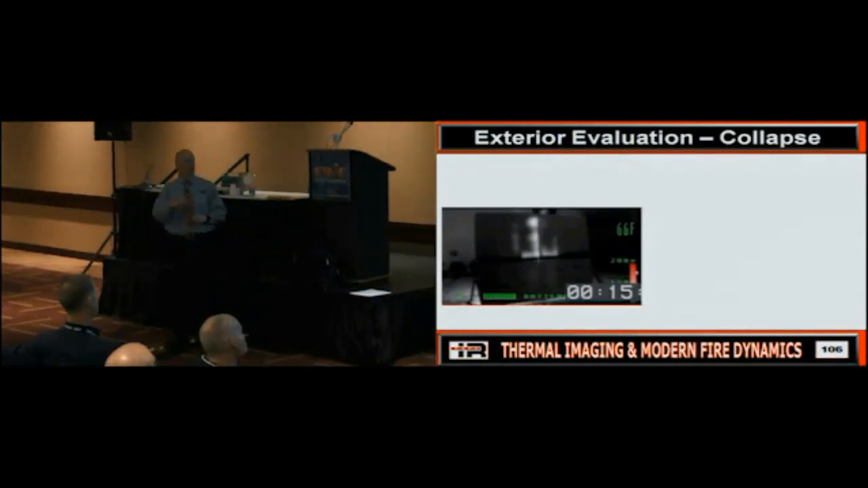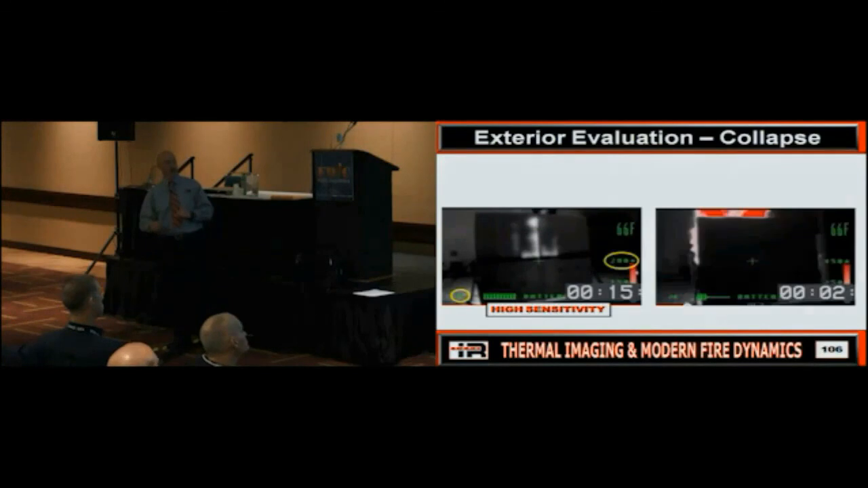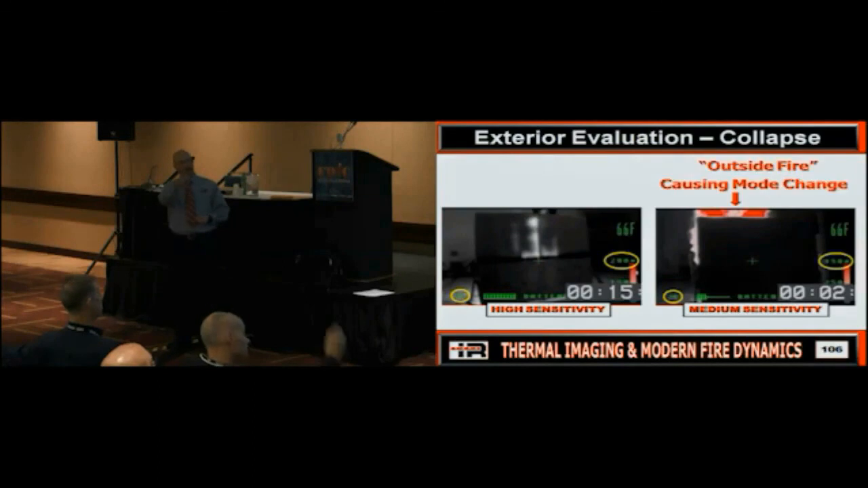This is what I'm seeing initially. What mode am I in? High sensitivity mode. But then what happens is I shift to medium sensitivity. What just happened to all this heat signature? It's gone. Is that because the wall got any cooler? No. If you came in that mode, would you see that fire in that wall? No, but you should be in what? High sensitivity mode. Why did it go to medium sensitivity? Because this fire's coming in the picture.